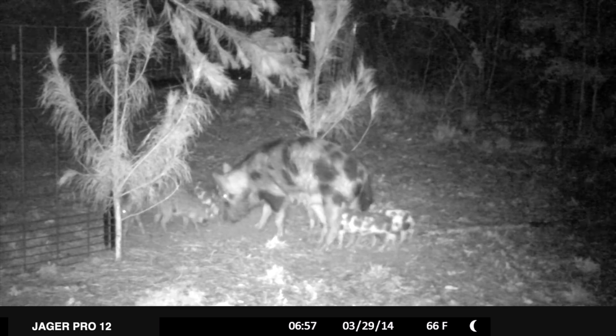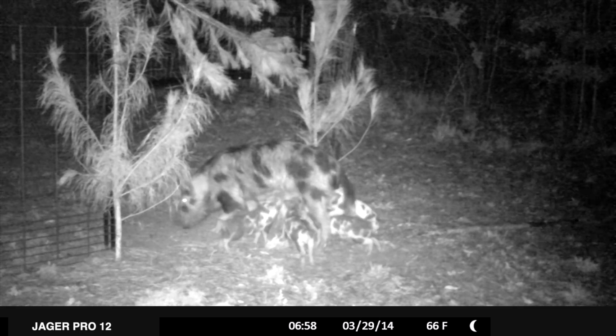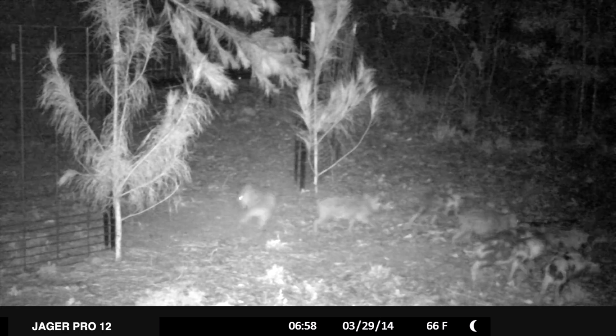She is burning hundreds of calories daily by nursing 10 piglets. The upside, from a strategy standpoint, is the trap site offers an easy food source for a hungry sow who is already conditioned to the tripod feeder.